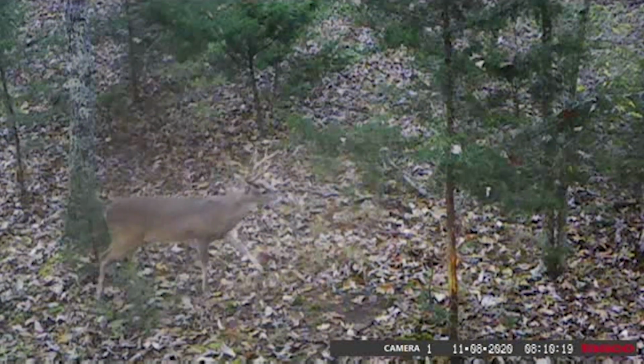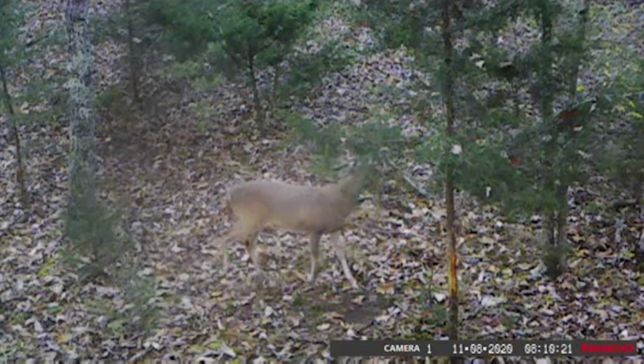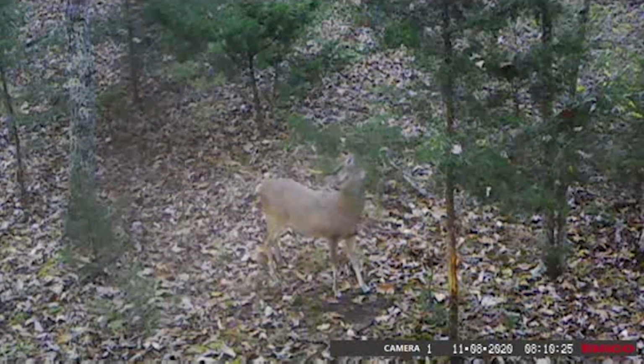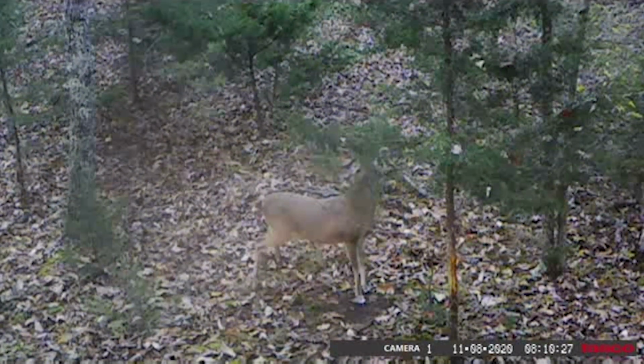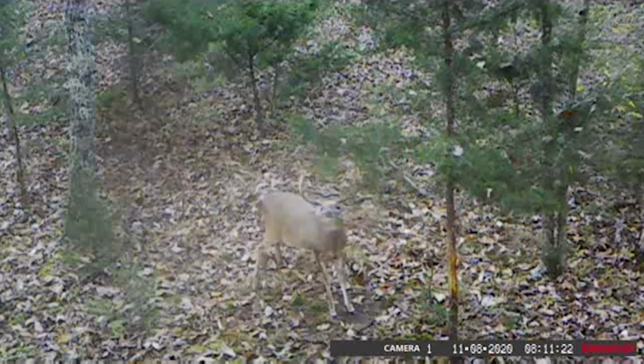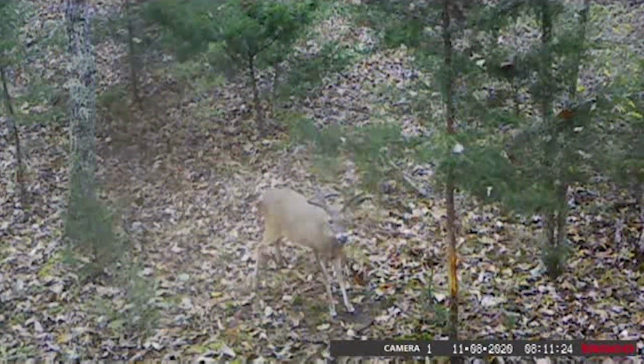So this buck that just came in the frame, I actually had a picture of him 2 ridges over. Came through, had a cell link in there that sent me the picture. I was hunting somewhere else. But then he comes back the next morning, coming in, just checking the same scrape. This is November 8th, really using this, but it just shows how much they'll travel through the ridges. A real wide deer, but something interesting happens to him.